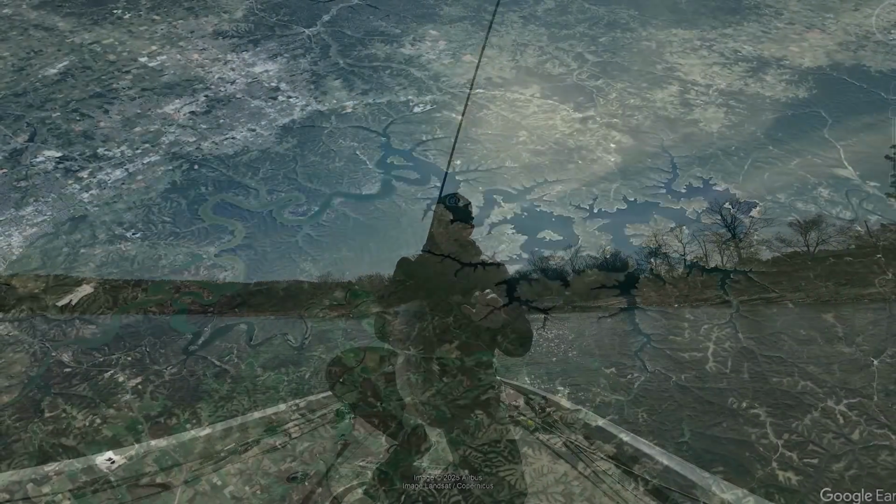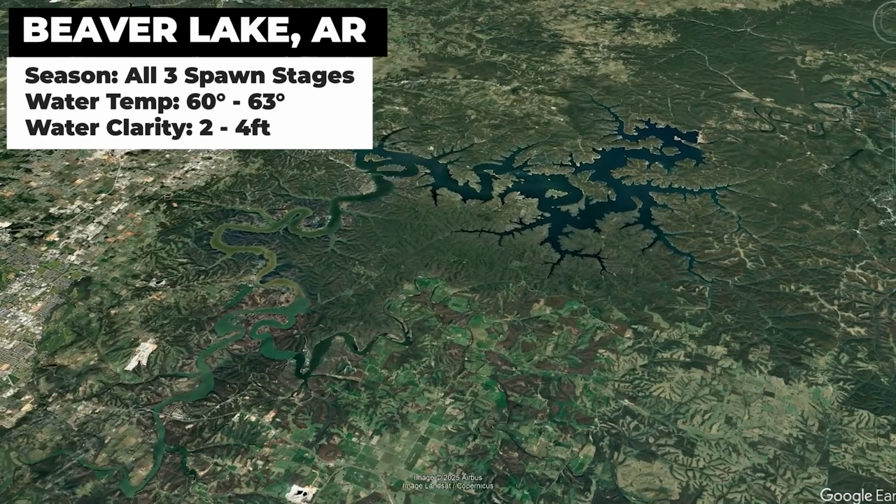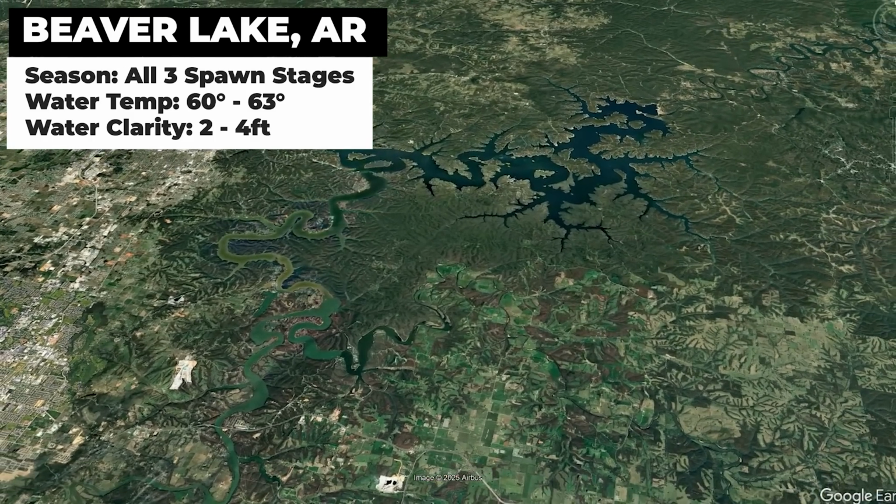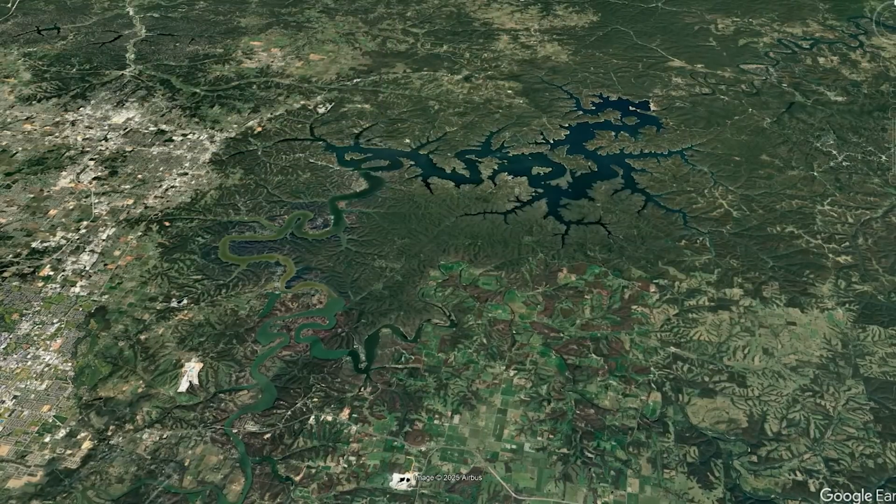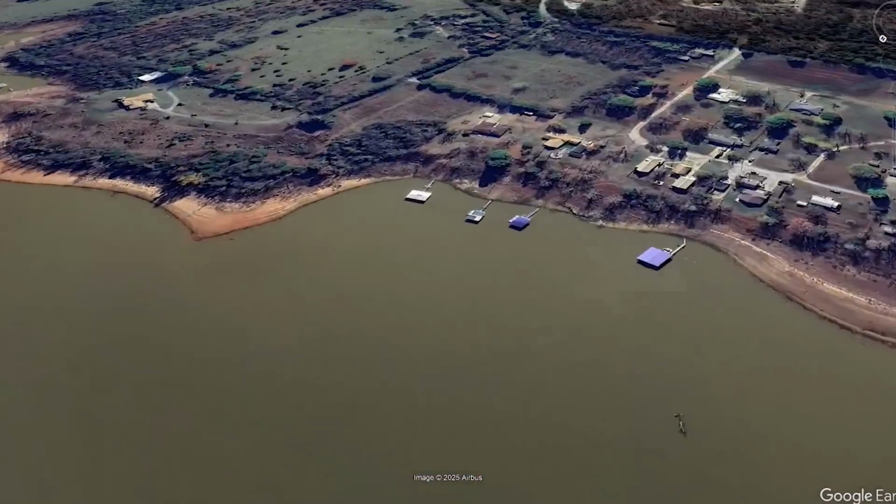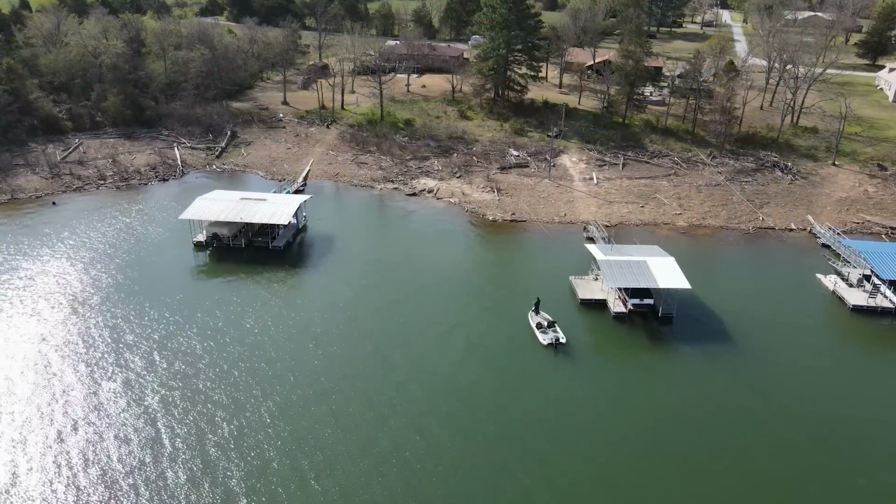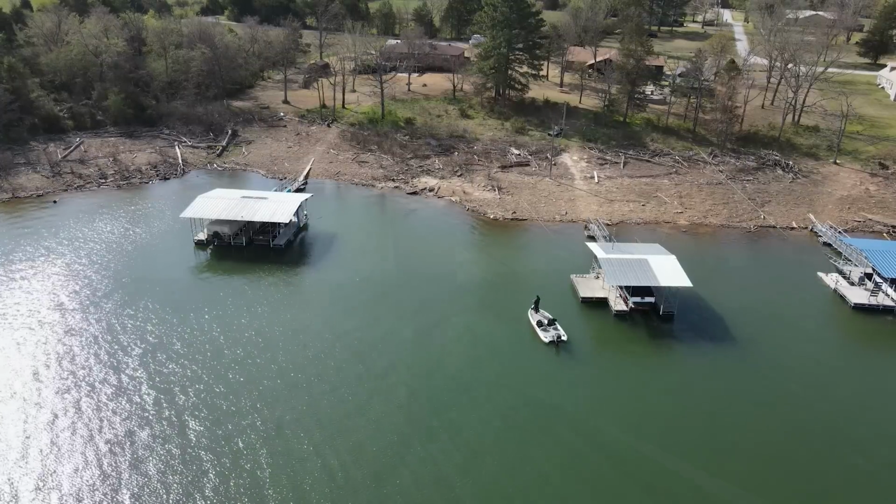Let's get into it. Today, I'm on Beaver Lake in Arkansas. It's the first day of April and water temperatures are in the low 60s. Because the water warmed up really quickly over the past couple of weeks, I'm not sure if the bass are in the pre-spawn, spawn, or even post-spawn mood. So I started on a flatter bank that had potential to hold all three stages of fish.